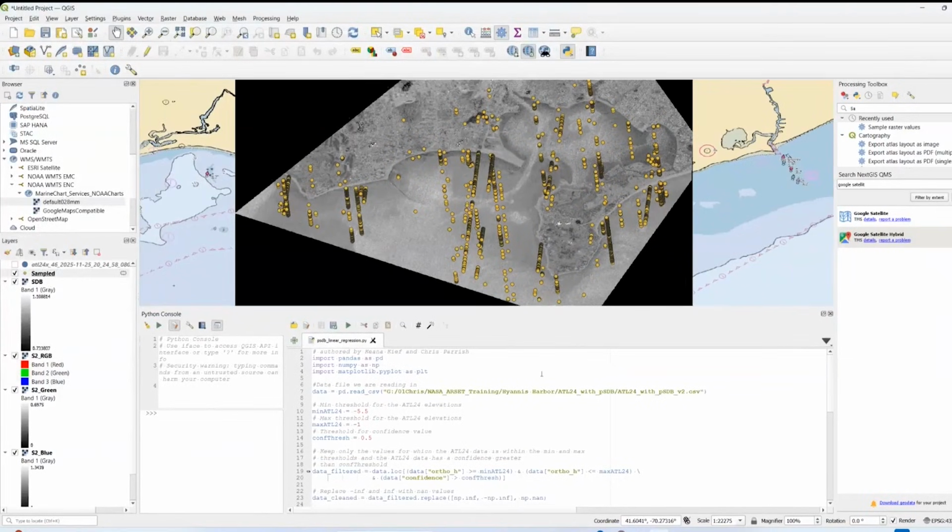The only thing that you should actually have to change here is if you go down to line 7, and you'll see this path to where that CSV file lives. That you created. Again, that's the CSV file that we need, the one that has the ATL24 data and the pseudo bathymetry. You want to change that to your path and make sure you've got your slashes going in the right direction. And at that point, you should just be able to hit this green run script icon, and hopefully this will run.